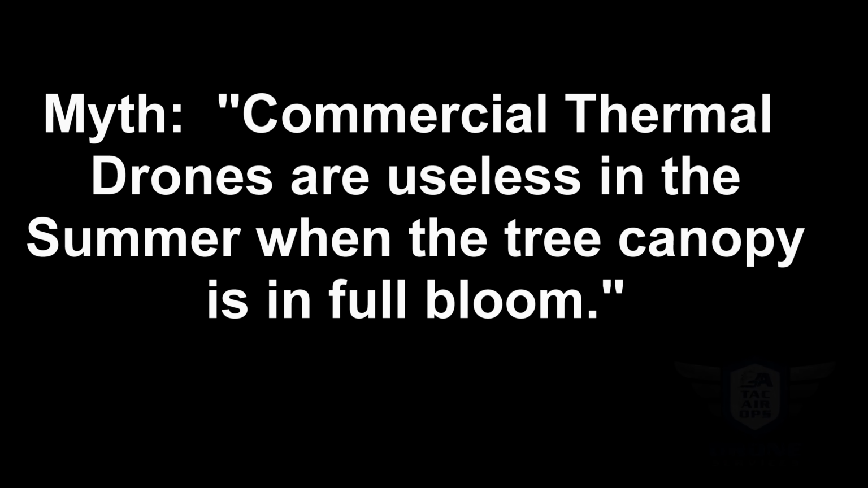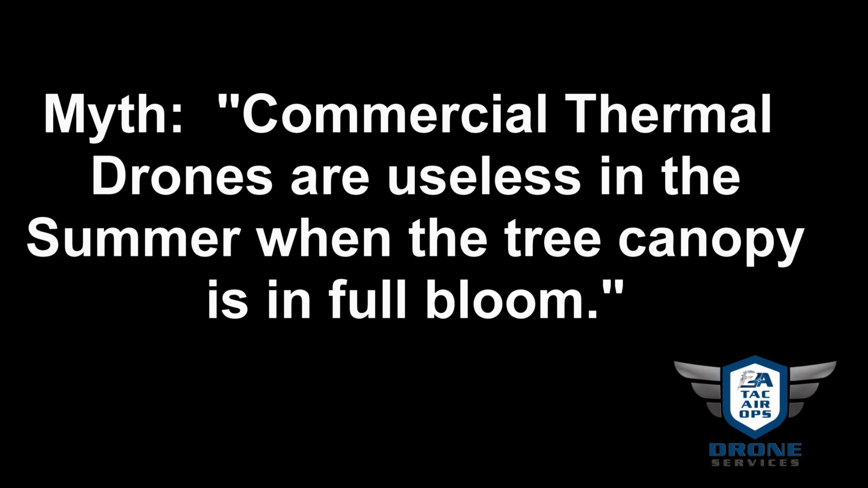We're just going to talk a bit about using commercial thermal drones in the summer, especially areas that have thick tree canopy. Some people say they're useless for finding pets, livestock, or humans this time of year. I can tell you 100% that's not true. Is it more difficult? Yes. But with the right timing and the right weather conditions, you can absolutely find these animals and people. The key is cooler weather, but overcast and cloudy. Those are your friends. All right, guys, here we go.